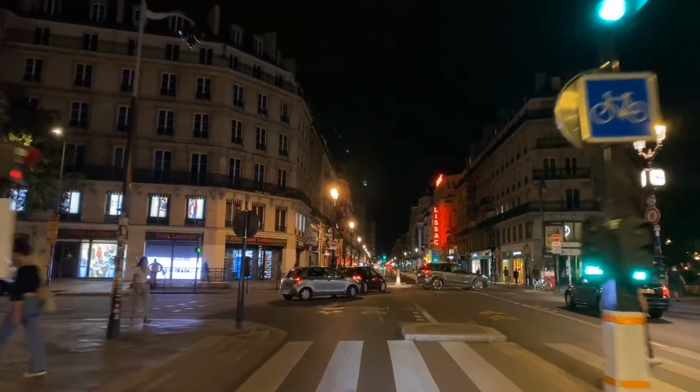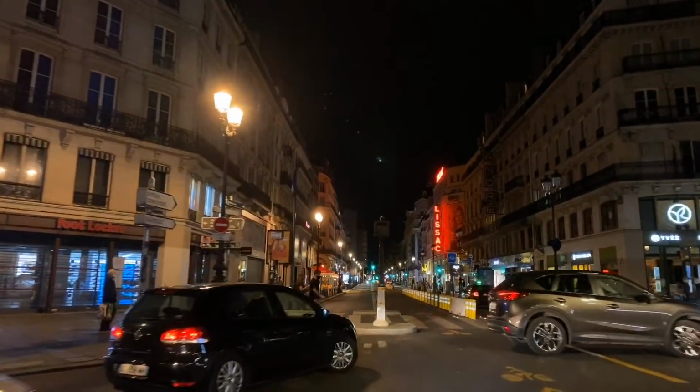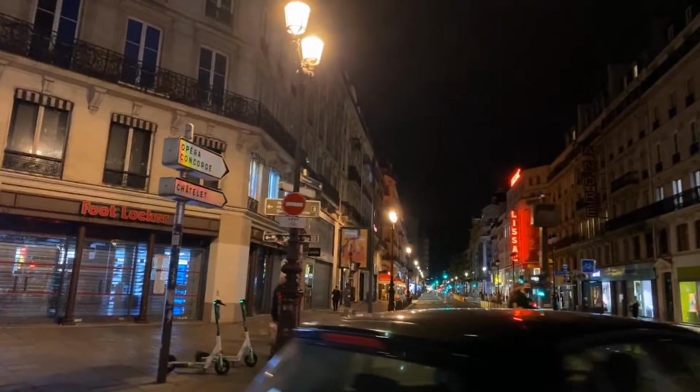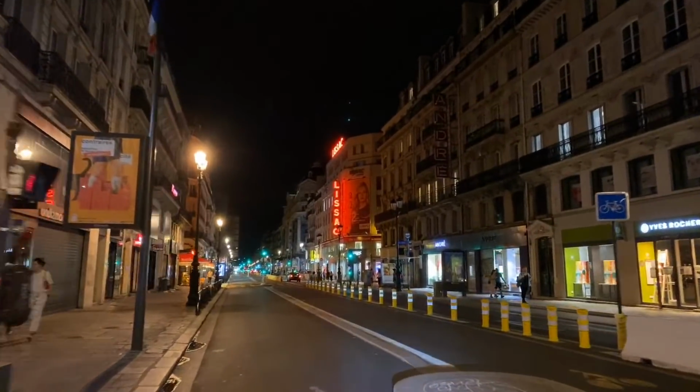It's cool tonight. I'm wearing a jacket, long pants. Had to get rid of the shorts. But after the heat wave that we had, it's pretty welcome. I'm not complaining.